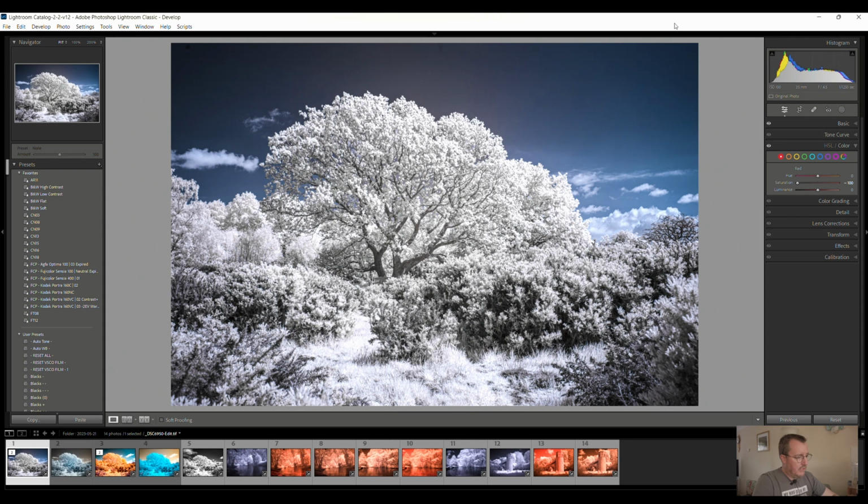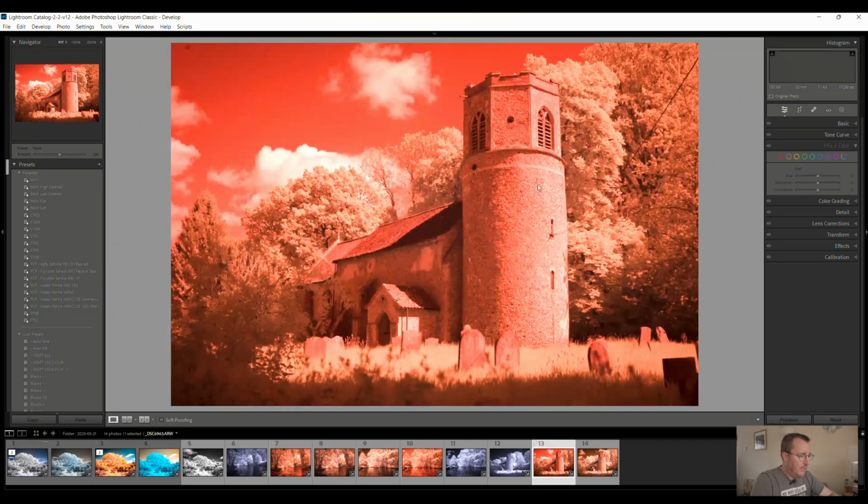So that can be quite a nice effect as well. That's the sort of fun of infrared. You can play with these however you really want. So I won't take you through editing all of these because it's going to be really dull, but let's just have maybe a quick look at the church one as a final example, and again see what colours we can sort of pull out of this one.